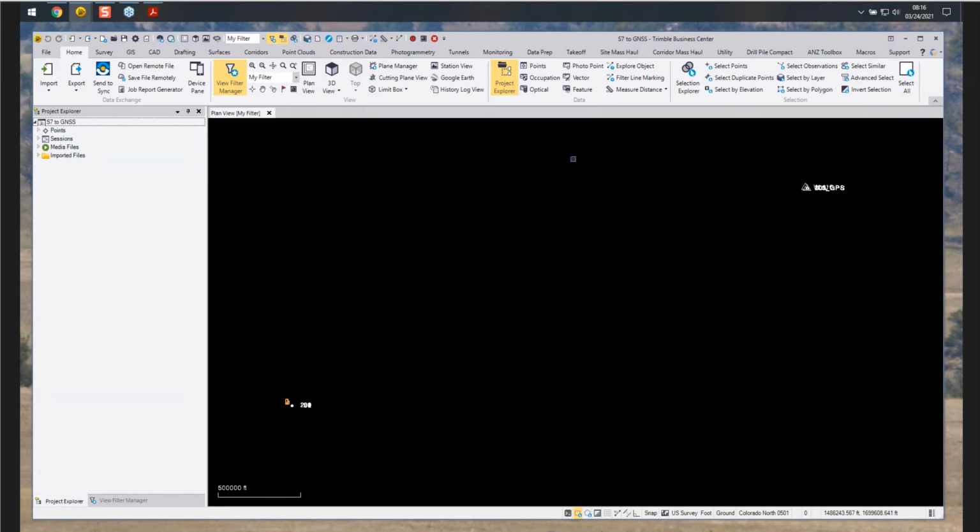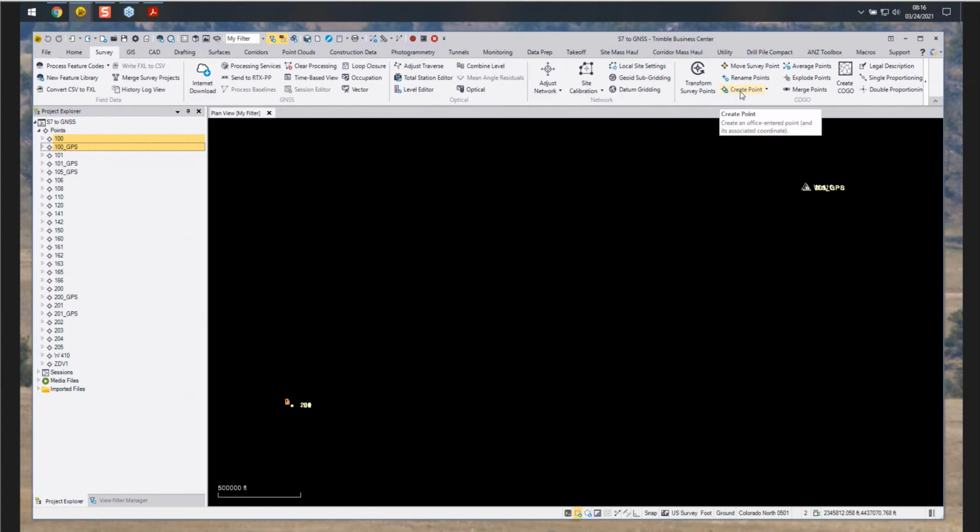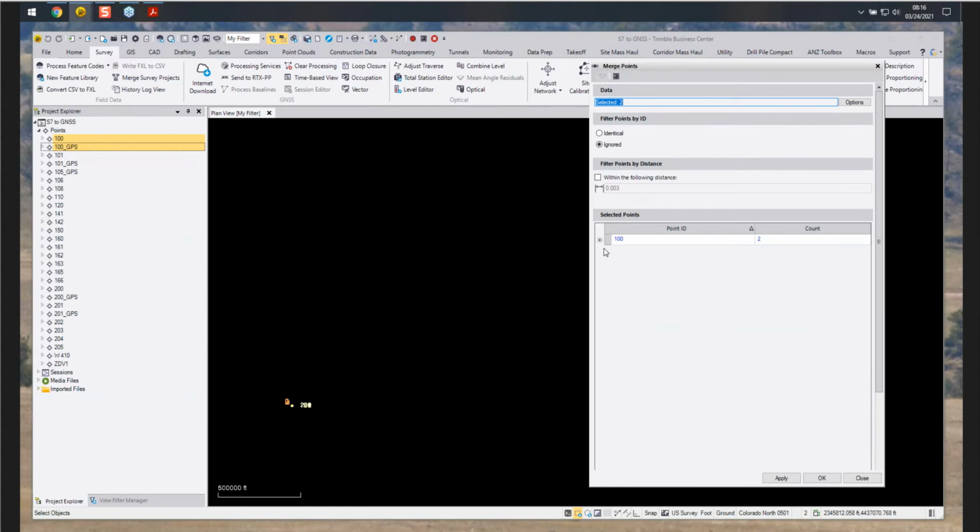We're going to move our S7 data, which is down here in the lower left in its assumed position, and move it up here to our GNSS data. The commands we will use: we'll select our points, and then from our survey menu, we'll use the merge point command. We'll identify that we want to move it to the GPS location 100 GPS and include 100.